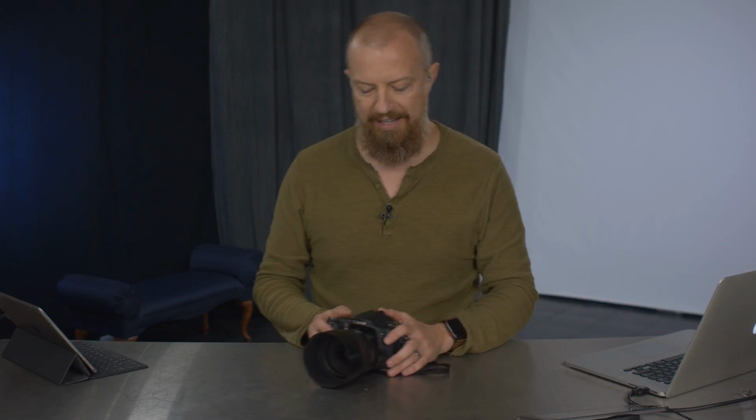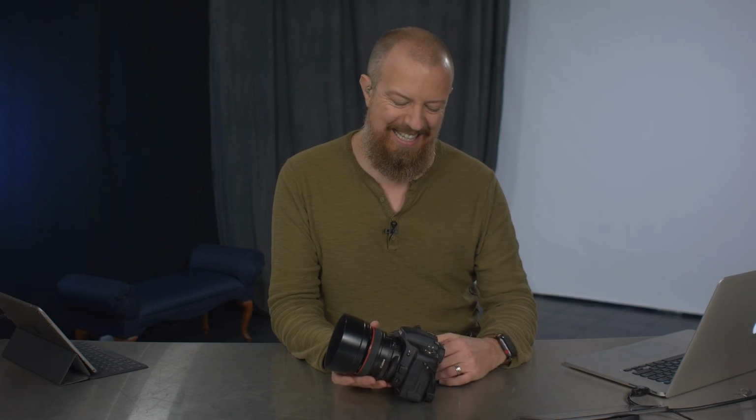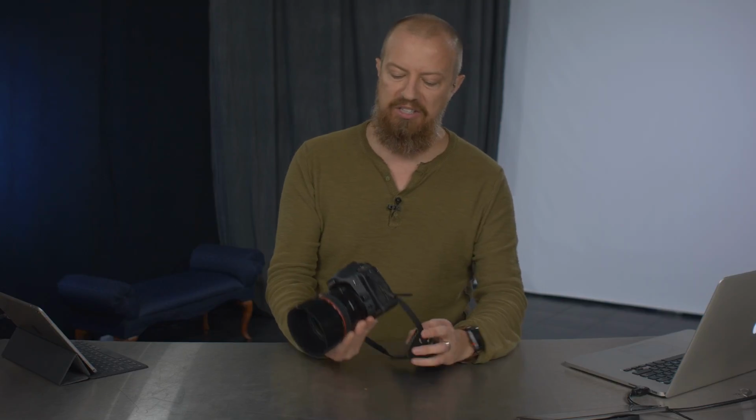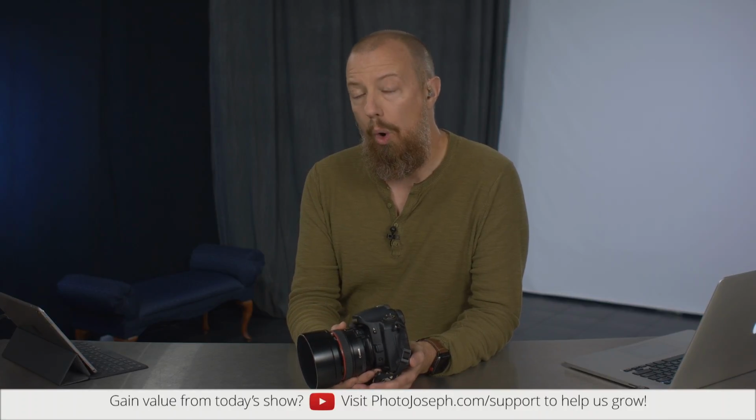I have here a very, very old camera. This is a Canon 10D. It's like, I think 6 megapixels or something. This thing is tiny. I don't even know what year this thing came out. But this camera came to me courtesy of Frederick Van Johnson. Many of you know him, the star of the TWIP podcast. He and I shot with this camera over a decade ago.